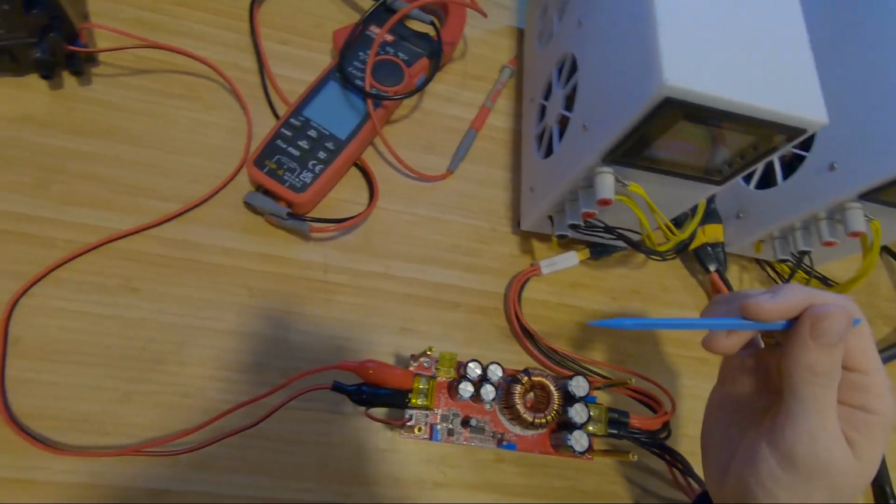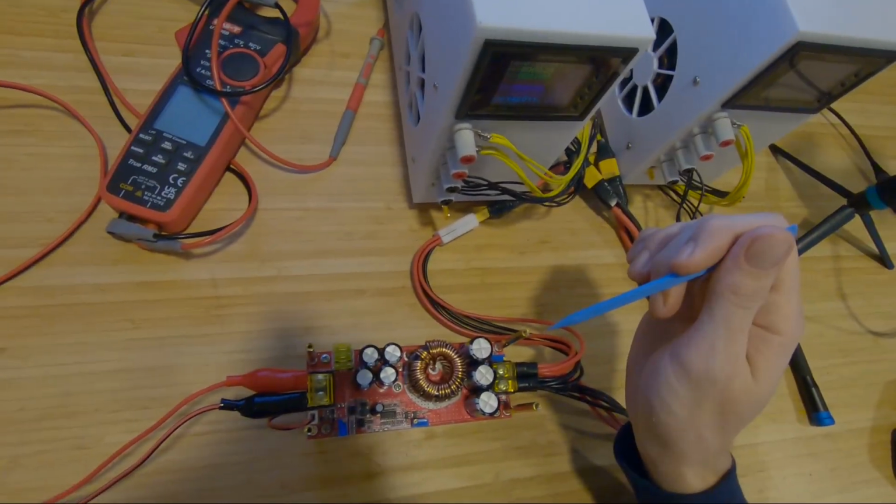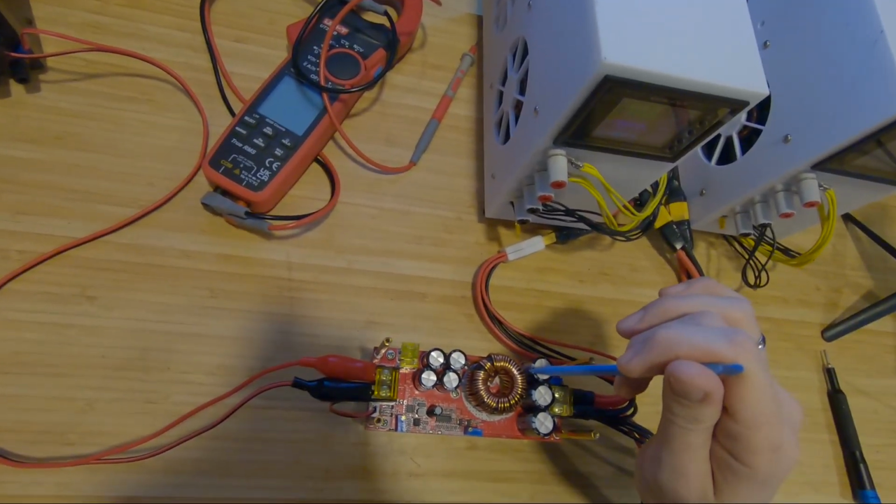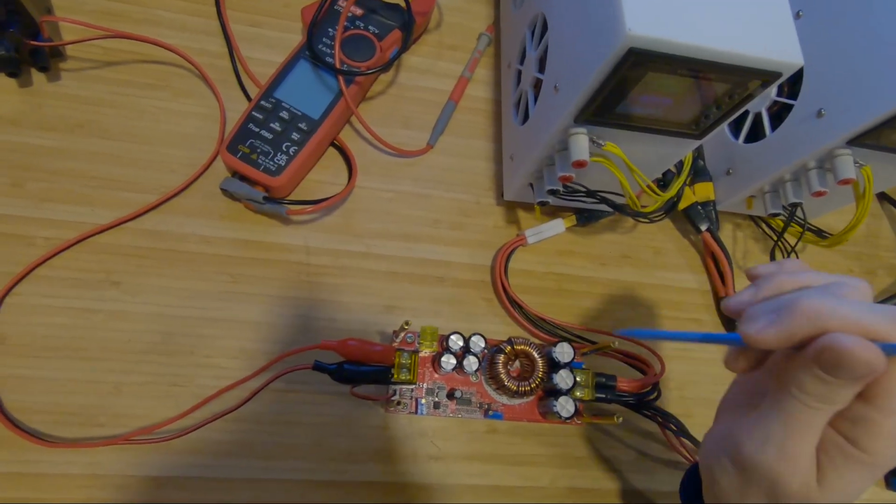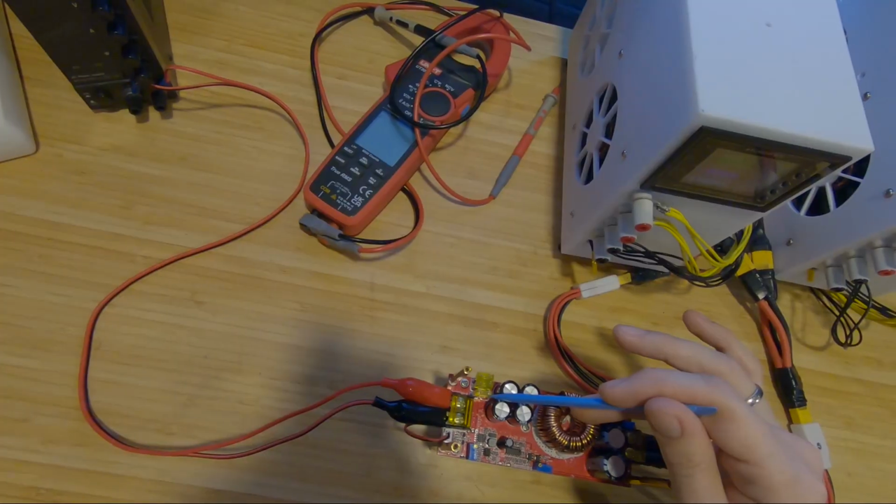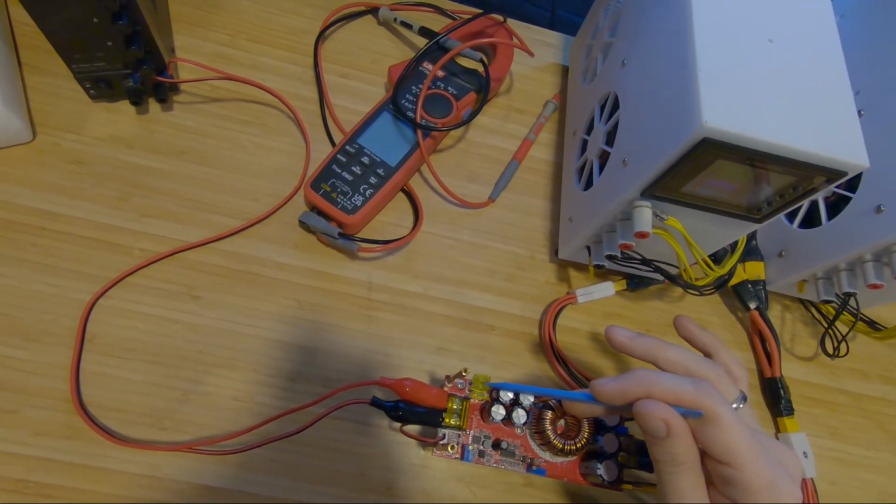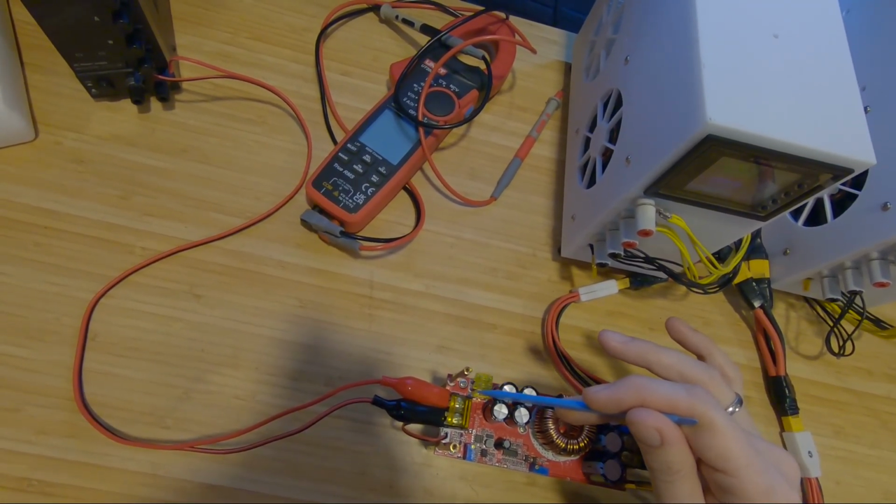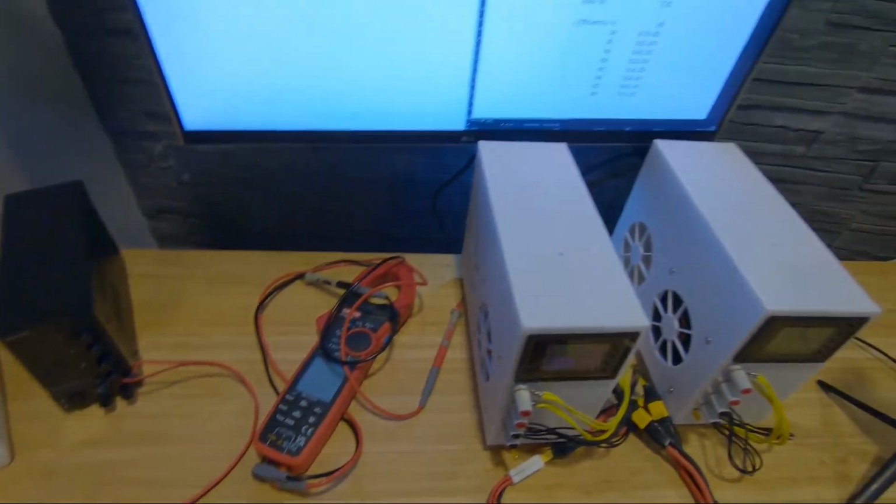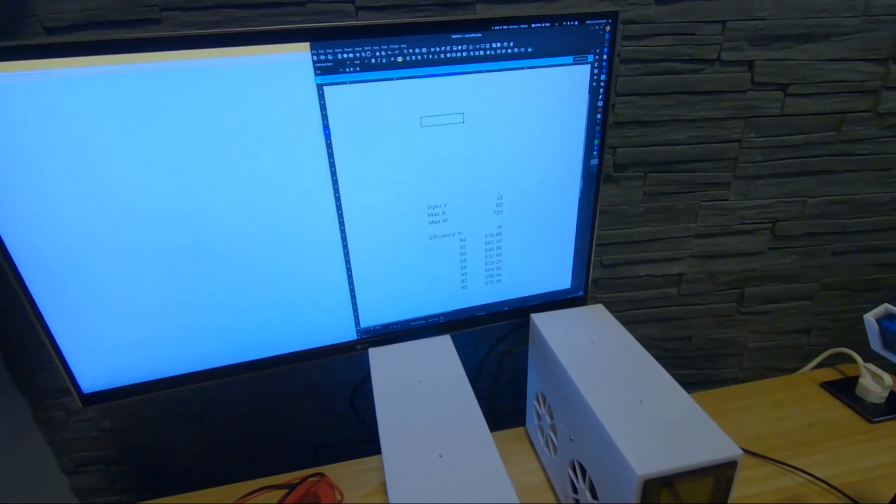As I said before, this is an 1800 watt DC to DC converter. Why did I choose the highest in this series? Because we are powering it only from 12 volts, the 60 amp limit will be our limitation. So let's take a look.